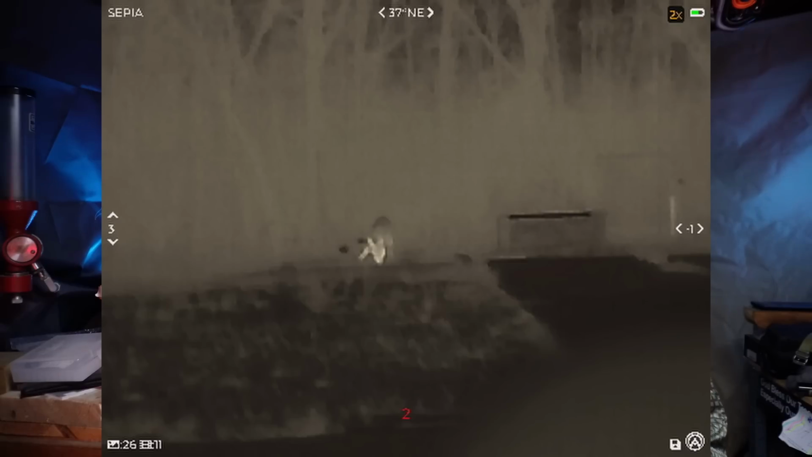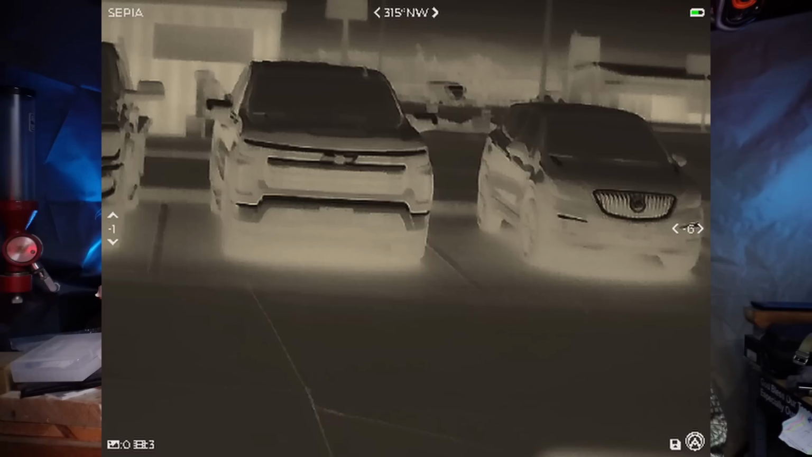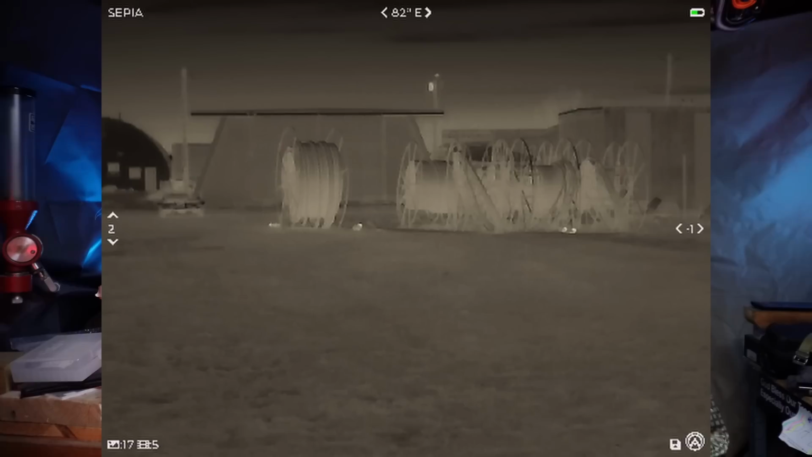And then there is my favorite setting, which is sepia. Sepia is that old school brown tone with a white hot background. It has absolutely got the best contrast and clarity for use at night and in the dark. So in the footage that was on this video, when you saw me using that thermal, it was about 21 degrees outside. So I was right around freezing or a little above, and I was able to see pretty much anything I wanted and to navigate.